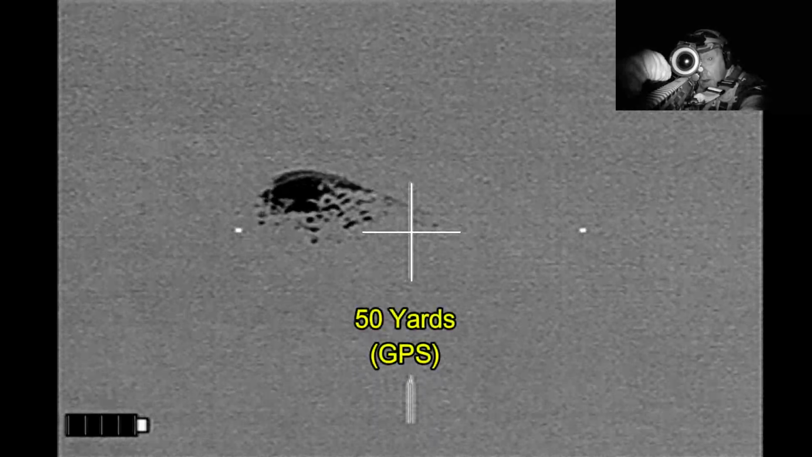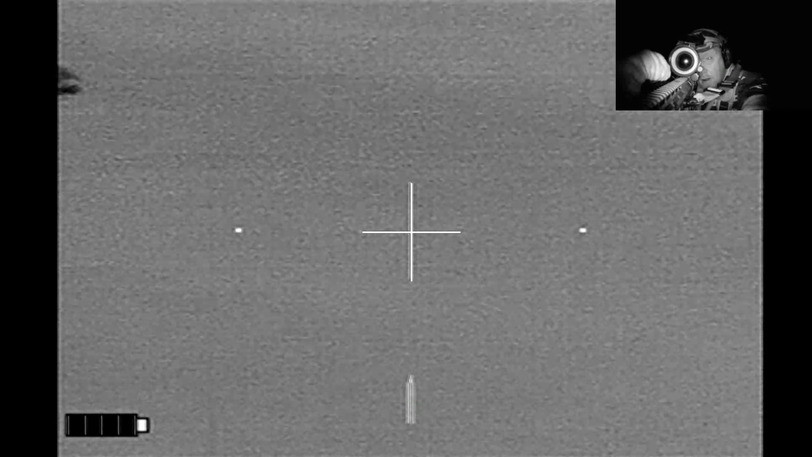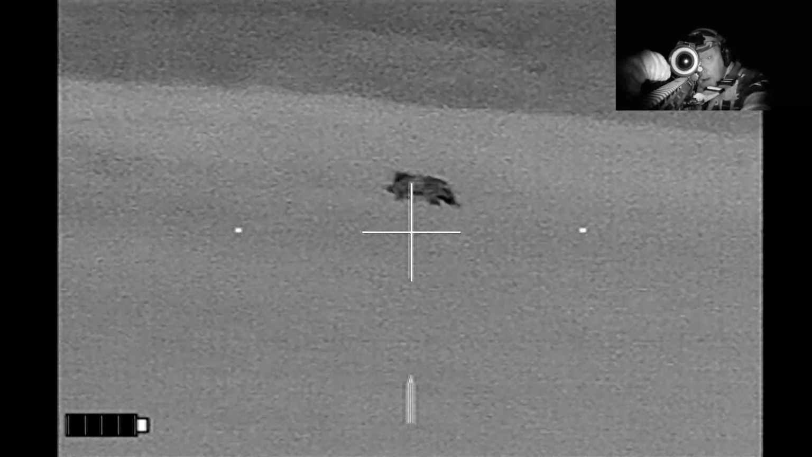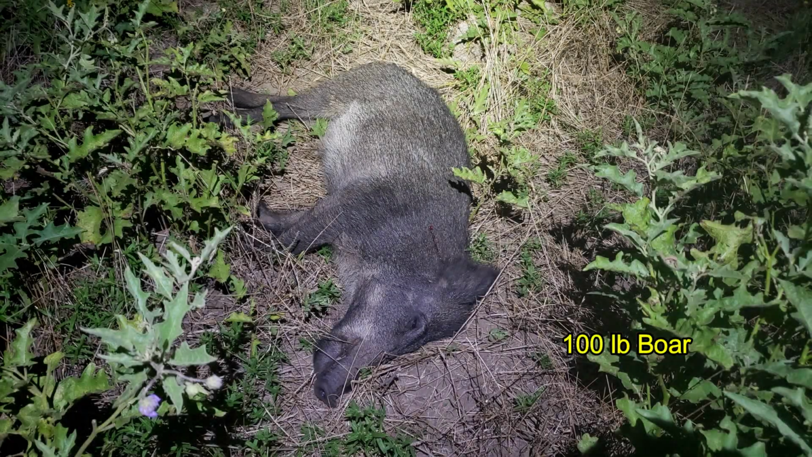And I see these 2 line up right here. Too much lead on the follow-up shot, and these take off fast. Wow. So I finished off the night with a 100-pound boar.